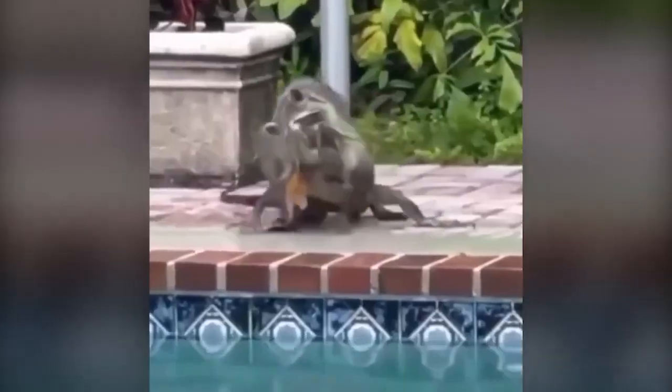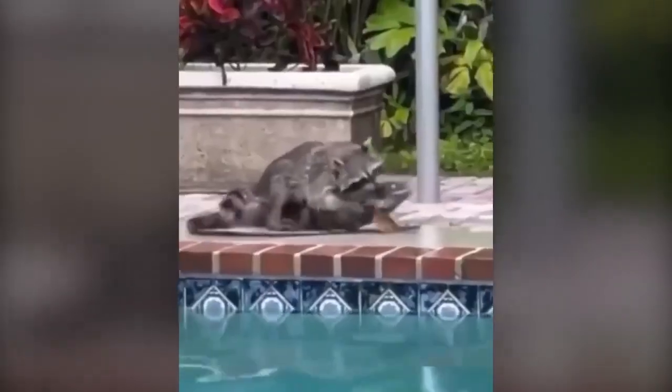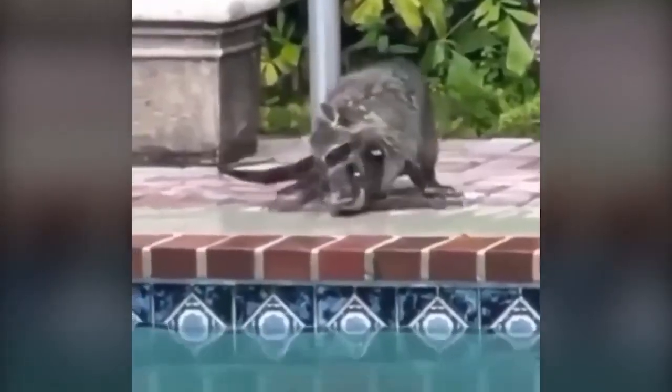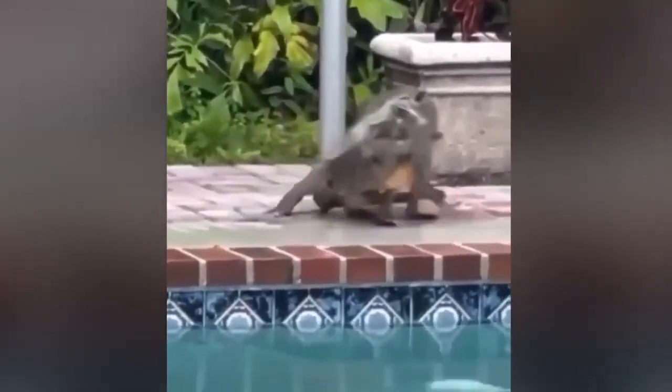Since an iguana and a raccoon are loitering in the owner's backyard during the day, I'd argue that the owner has a bigger problem on his hands. Though he may need to call someone to deal with these two, it did make for a bizarre thing to capture on film.